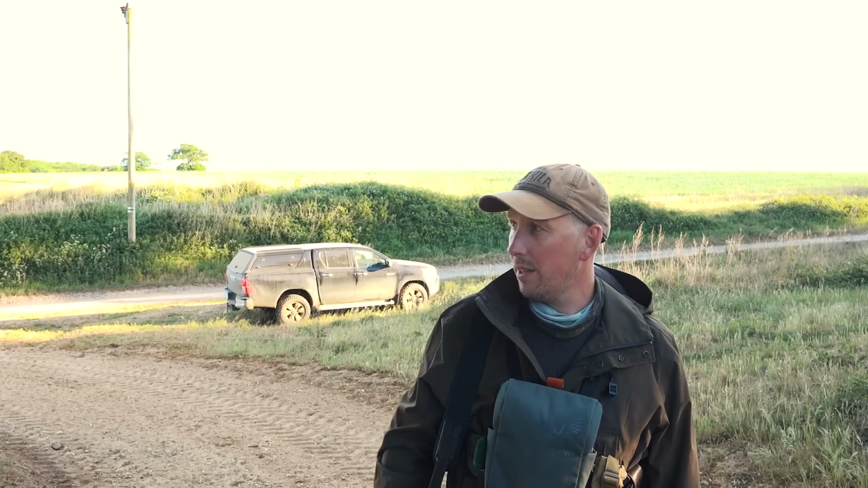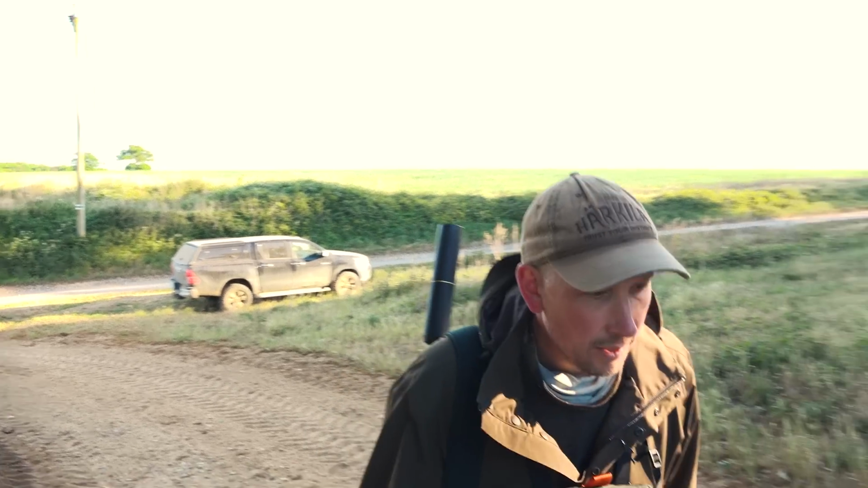So we've just picked those deer up, they're in the back of the truck. We've just parked back where we were, just because I want to go and have a look over this little hill in front of me. There's quite a thick hedge the other side, there's quite often a muntjac or two just bumbling along there, so we'll go and have a look for another half an hour or so.